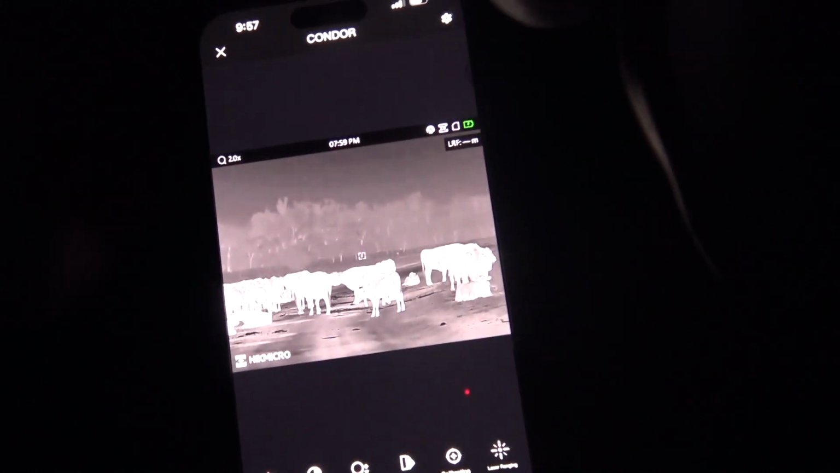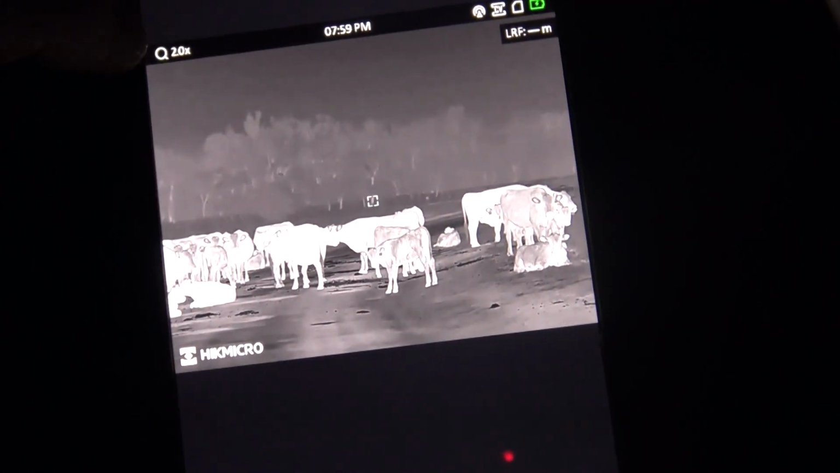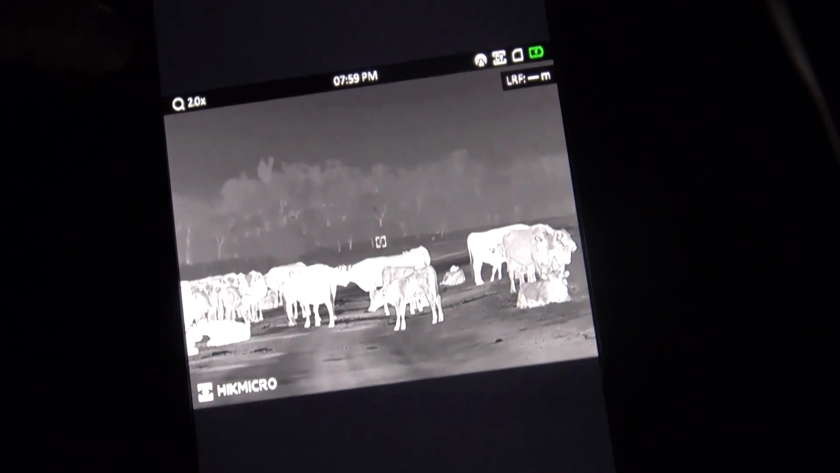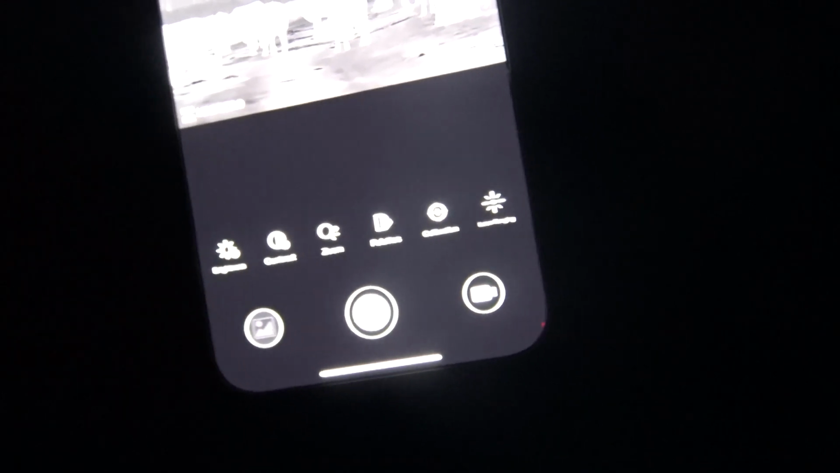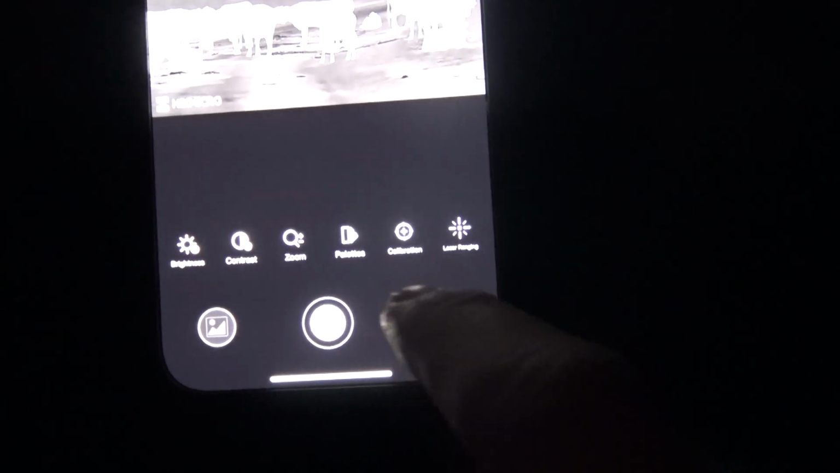There is a workaround for this on some models. You can connect your thermal hardwired to a monitor for video signal and connect your phone to the Wi-Fi at the same time. This way you can use your phone like a remote control.